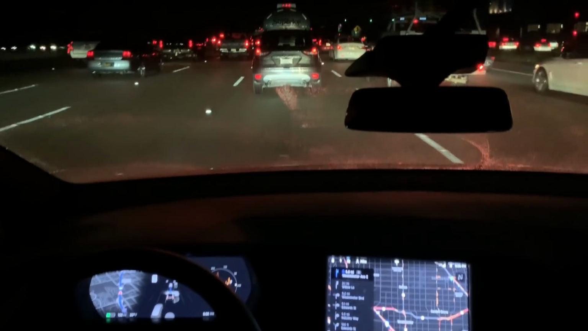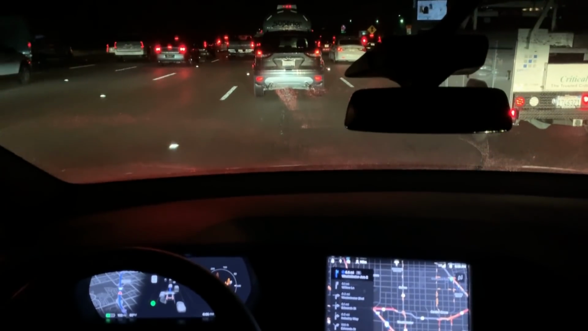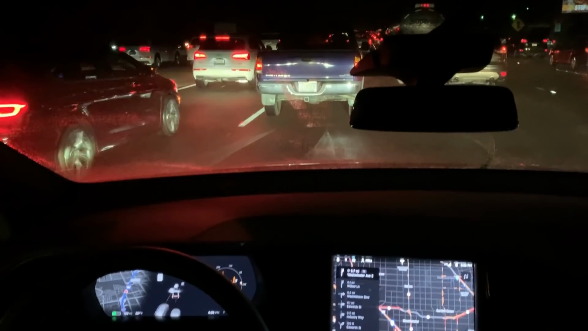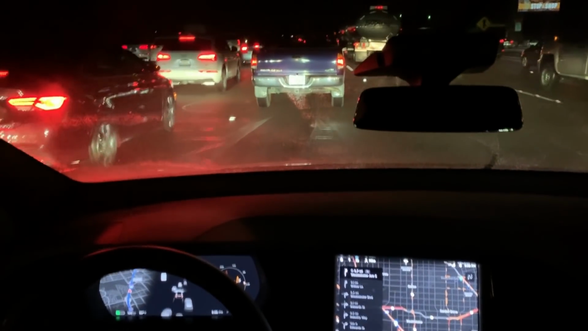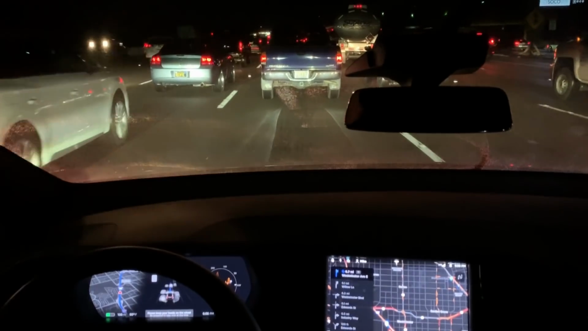So it hasn't suggested any lane changes in a bit, and I'm not too happy about that, so I'm going to initiate a lane change of my own. And I'm taking it out of autopilot's control for a second to make that happen. And then we're going to go back on autopilot now. And let's see if it'll change lanes at this point.